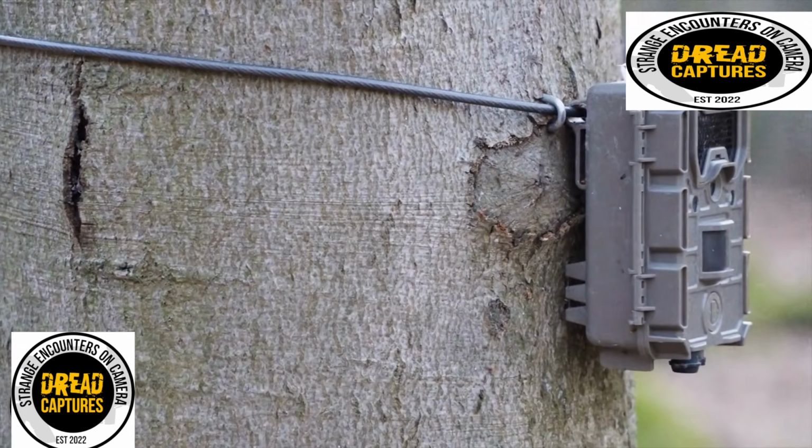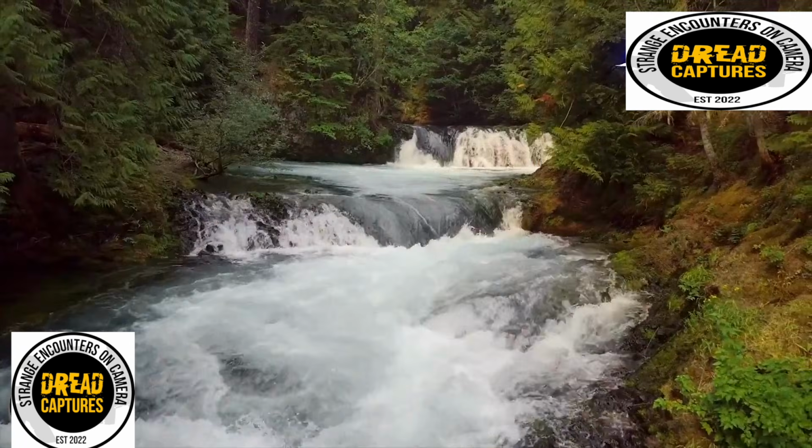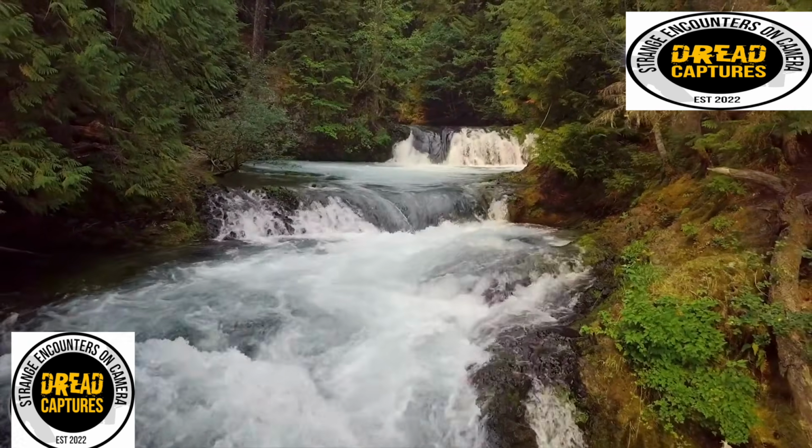A trail camera used for tracking the animals that use this watering hole for drinking water picked up some very strange sounds.